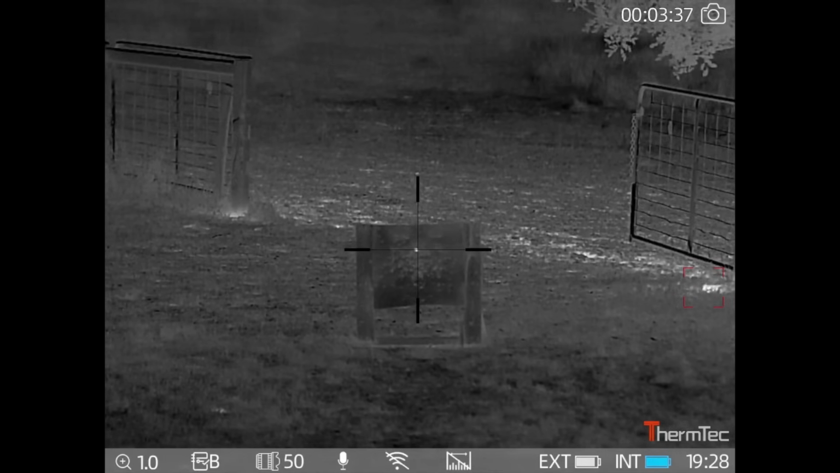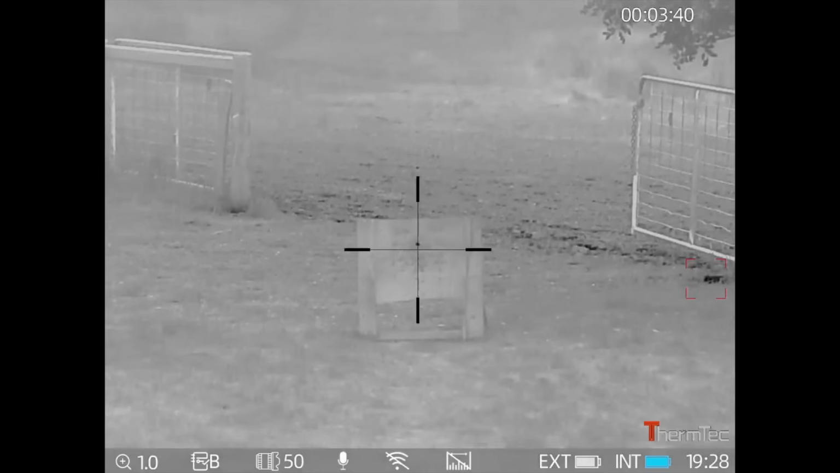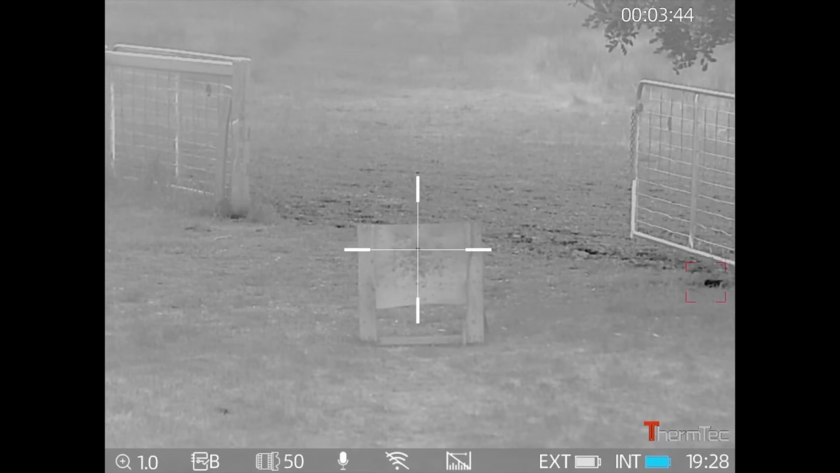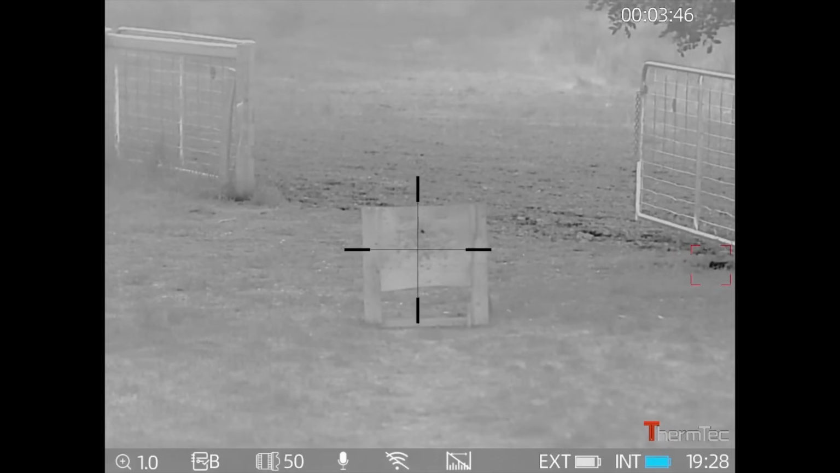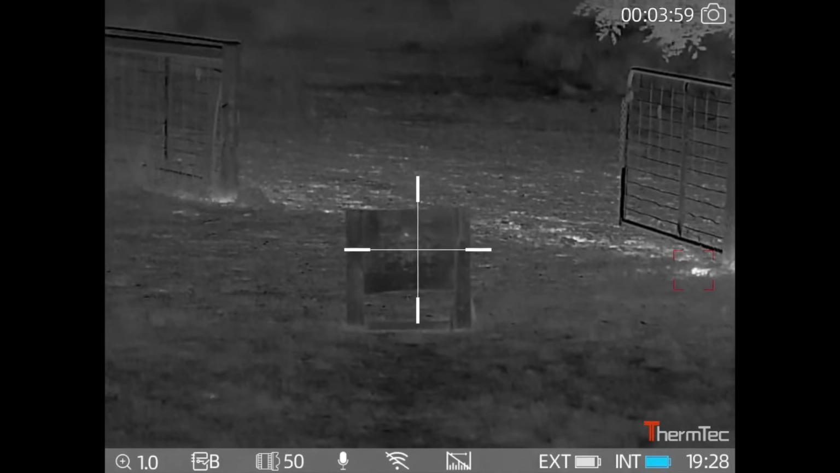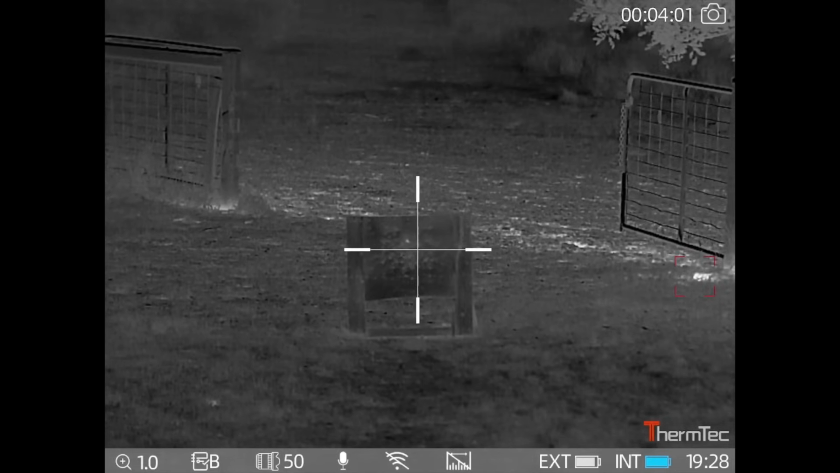And if I've got it on black hot, it goes to white when I get it over the hot spot. So I quite like that. So anyway, that's how you zero a rifle with the auto zero. It works really well.